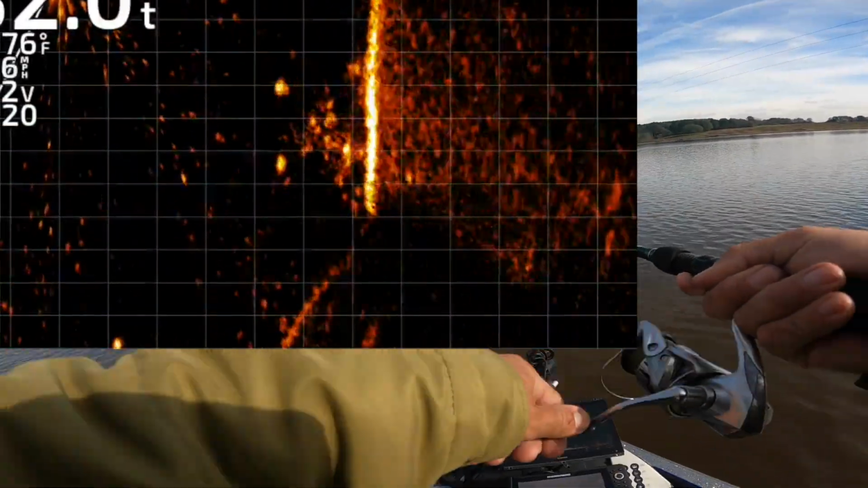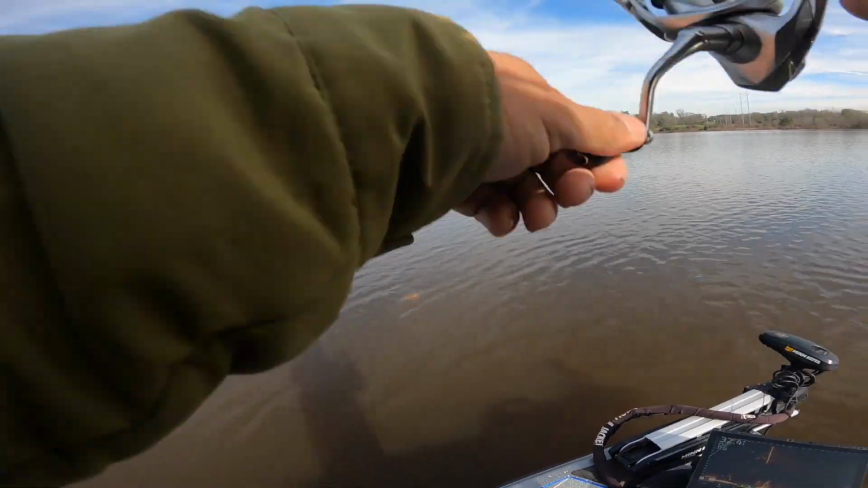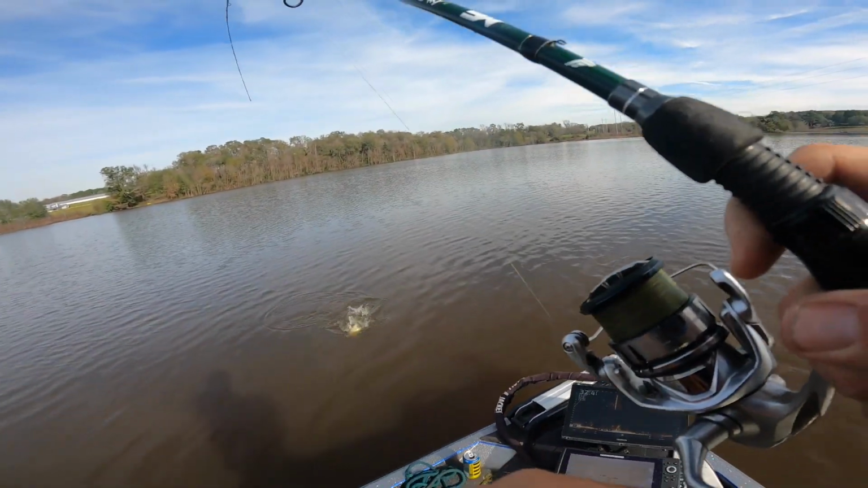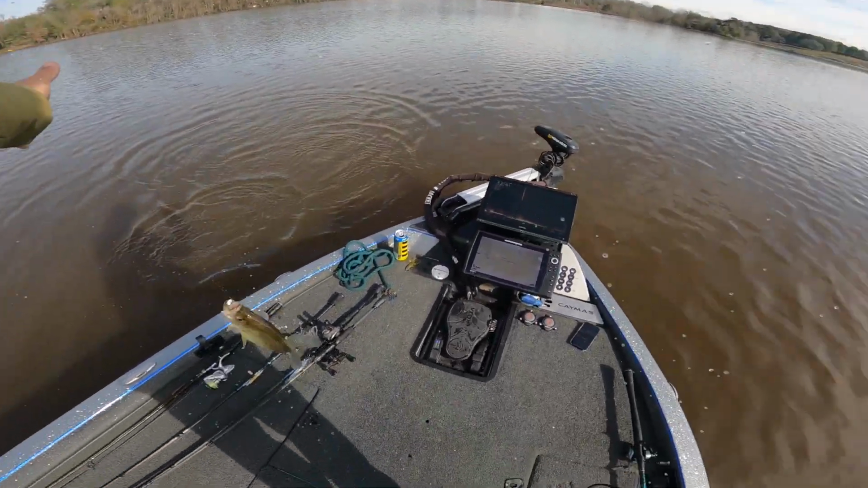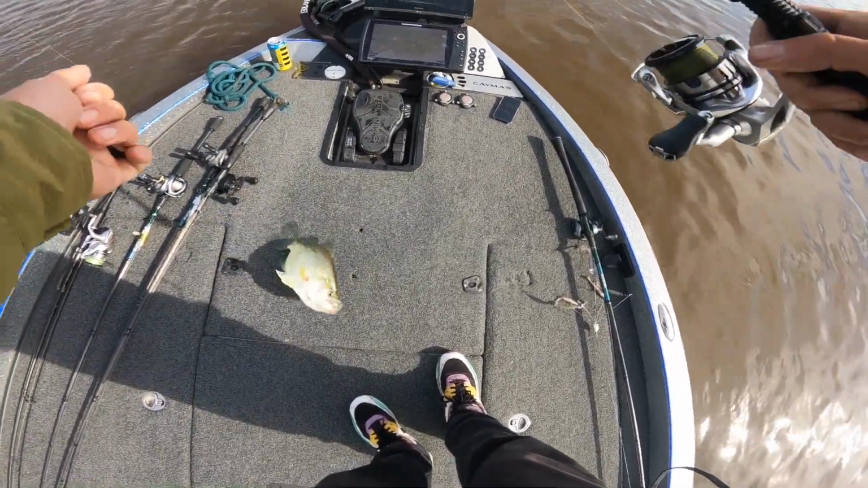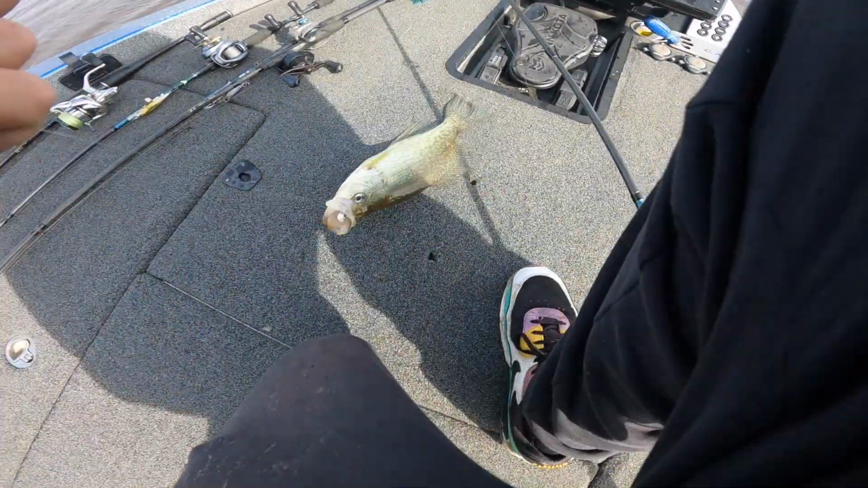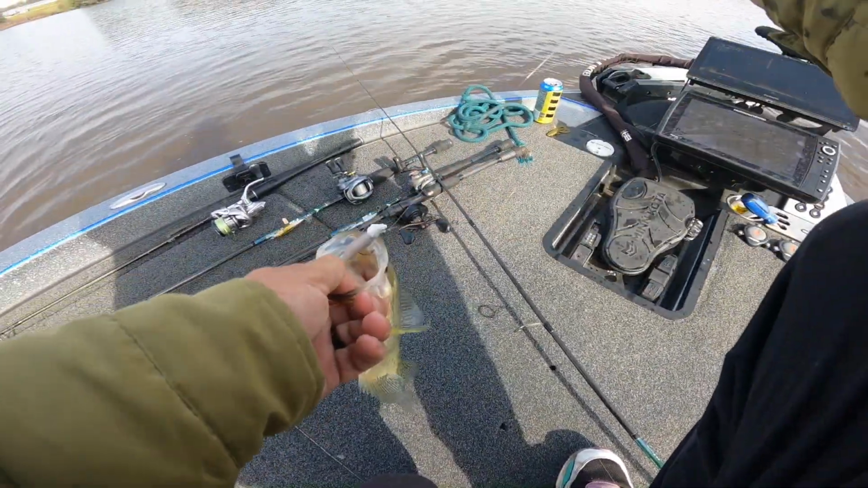There we go. That was cool. Found some big ones in schools here last year, so it's entirely possible that I come on school freaking donks. It's a pretty big one there. That's a pretty big one right there. Dude, he actually gulped it too. Probably due to the fact that there's more competition.